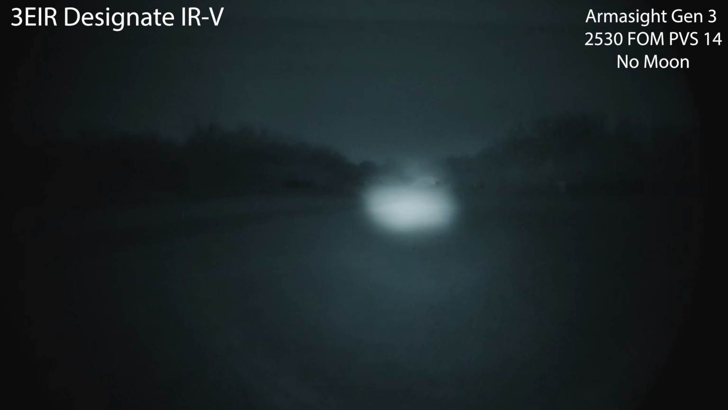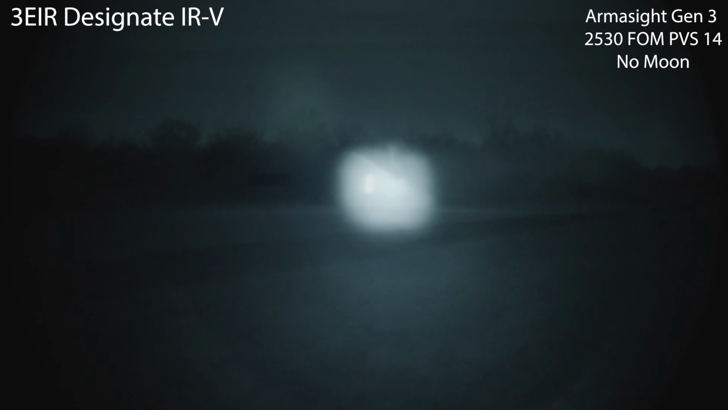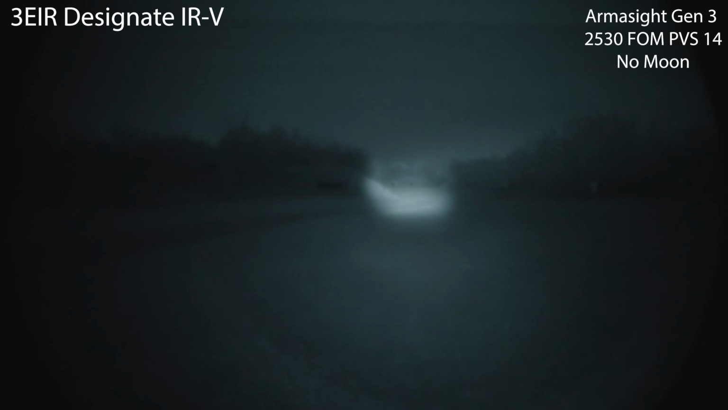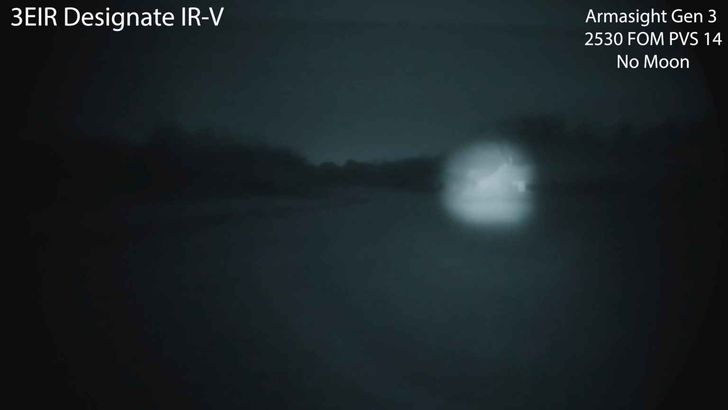Not that that laser was overpowering things, but here's the illuminator only. Definitely usable out to that 500 yard range.